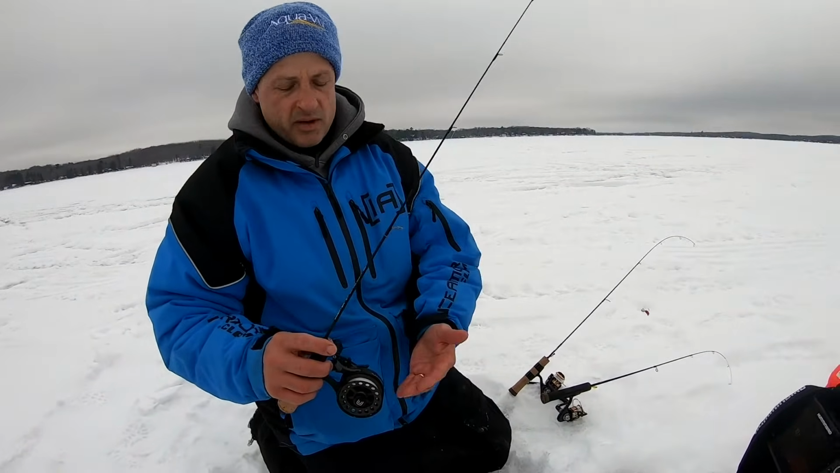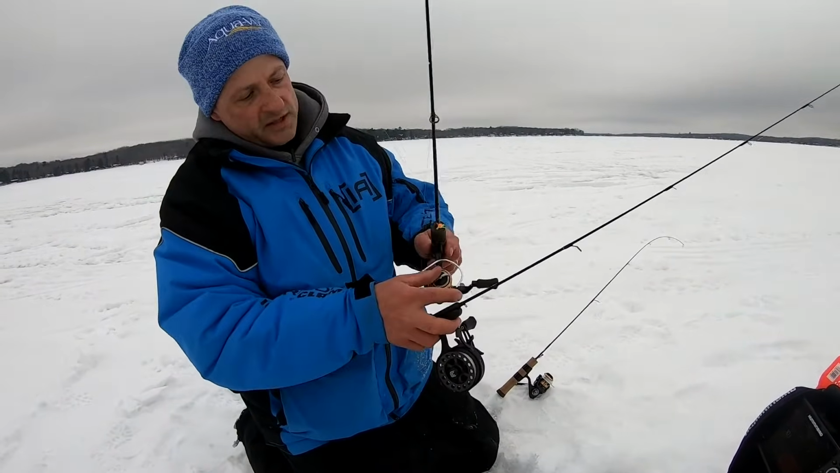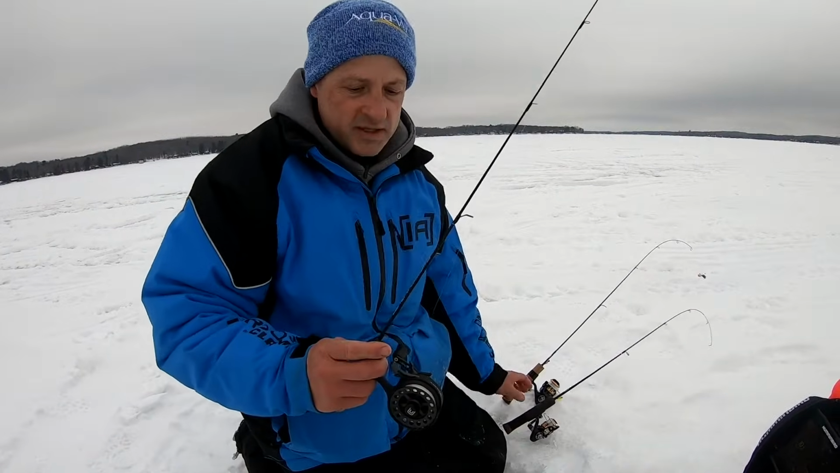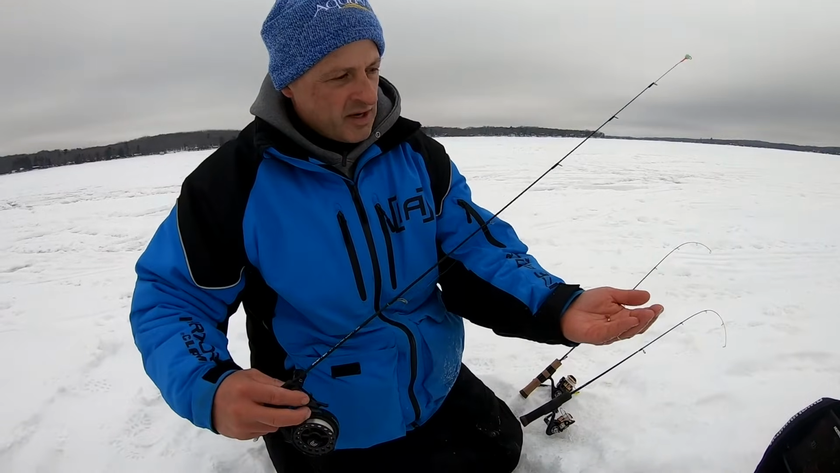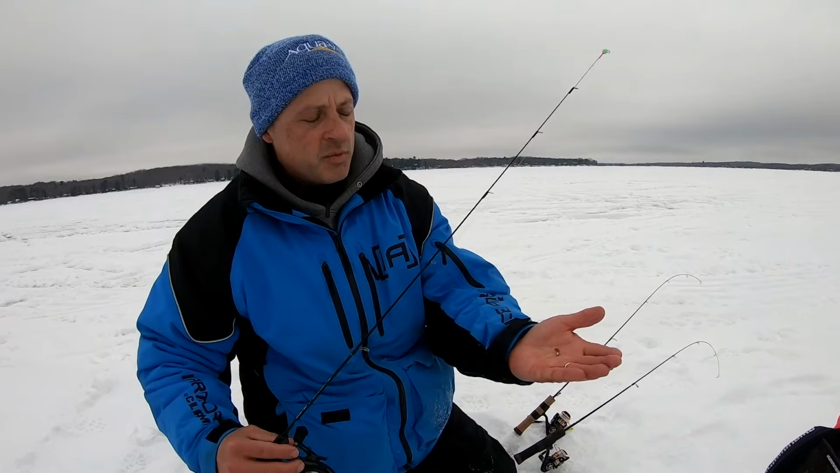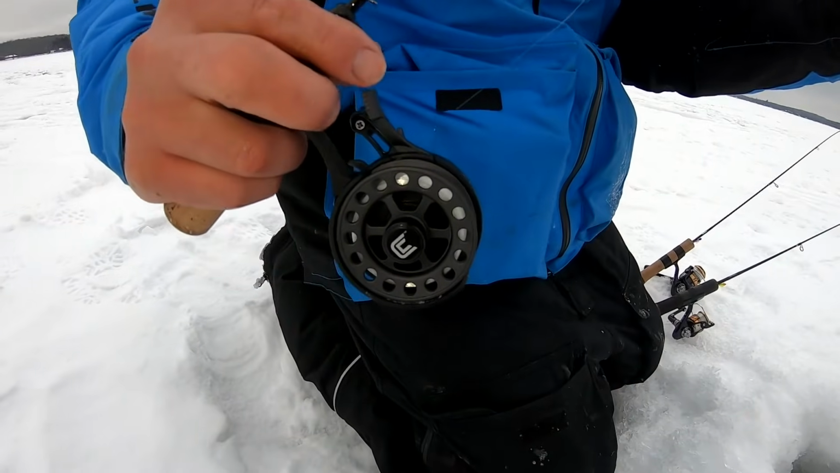What I like about it is that instead of the circular winding of these types of reels, where we get a little bit of kink at times, with these, with light lures, the line stays straight. You don't ever get any twisting in the line, so it's one pro to using an inline reel, especially when you're using light lures like this.